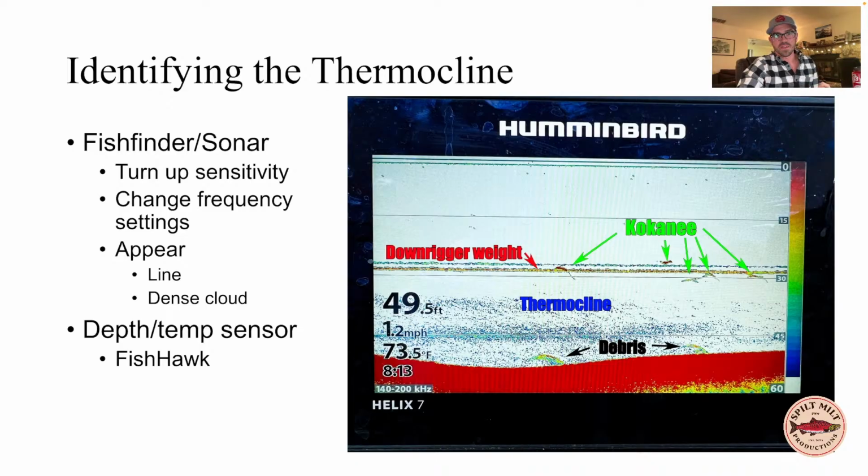I have it labeled. You see this cloudy area at the bottom, that's the thermocline. That's the area that has no oxygen down there. That's the cold anoxic water. And just above that is usually where the kokanee are going to hang out. It's right above that or right on that line. And as you can see there's my downrigger weight, the constant line. Then you see all those kokanee scattered just about 5 or 6 feet above the hypolimnion.